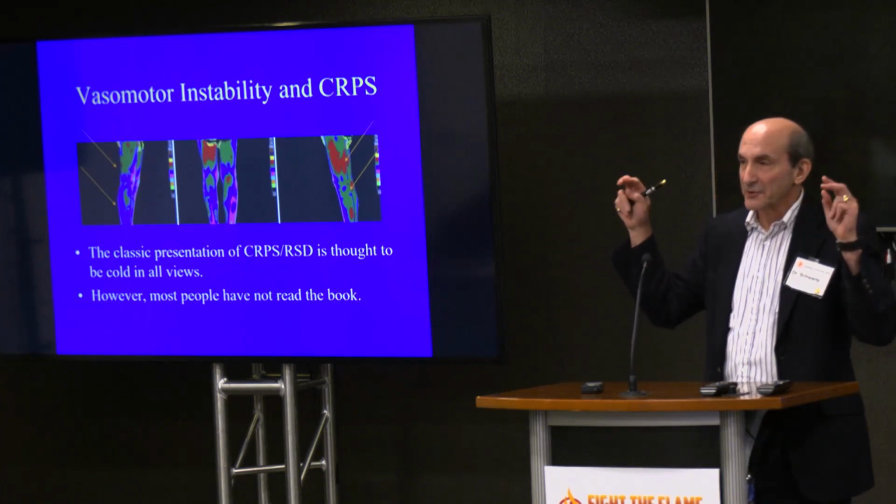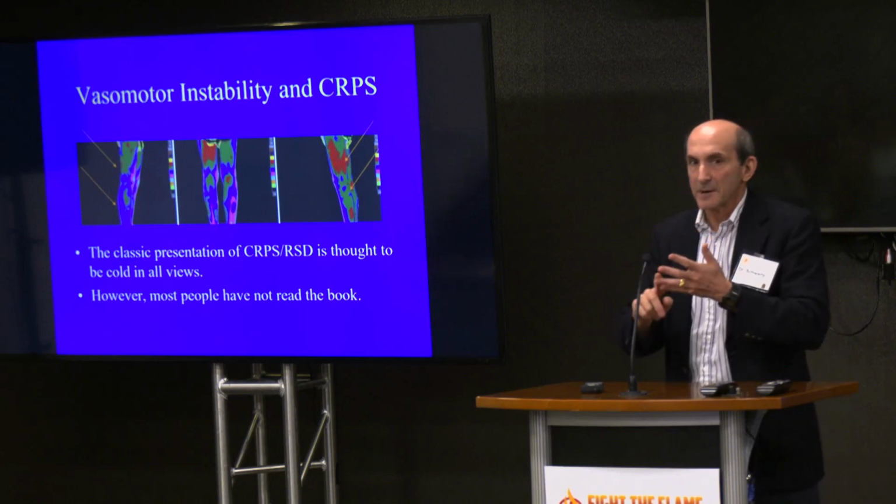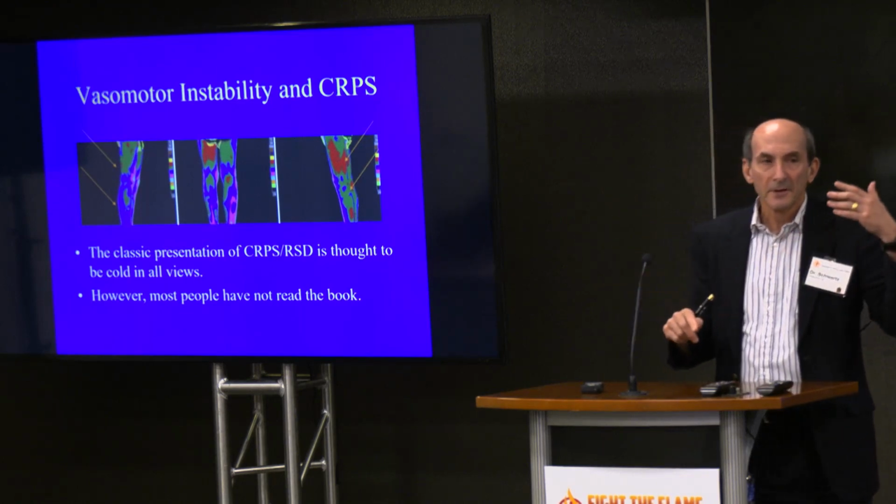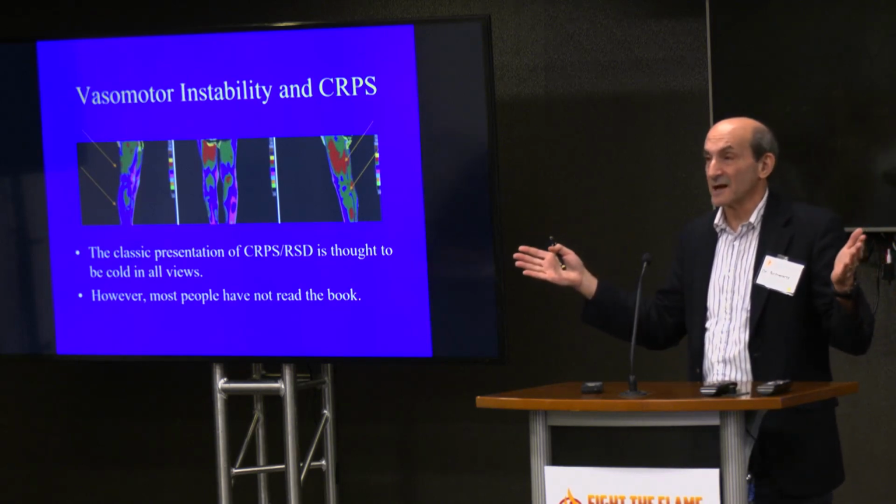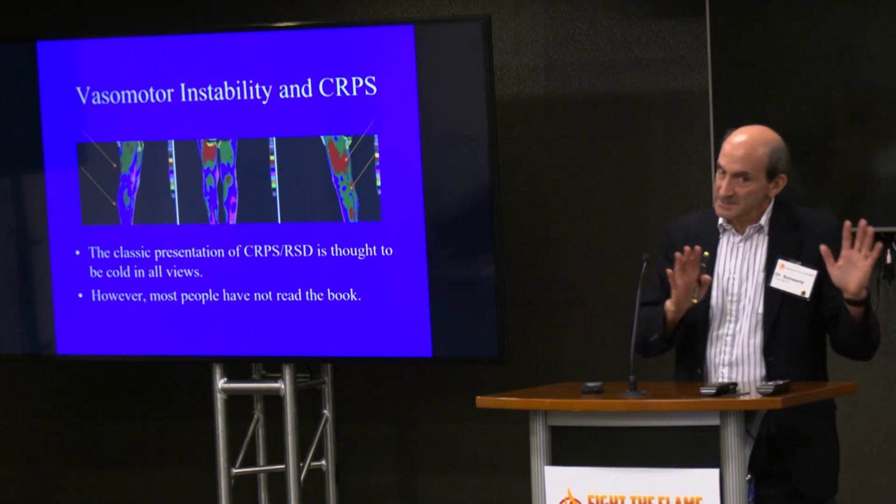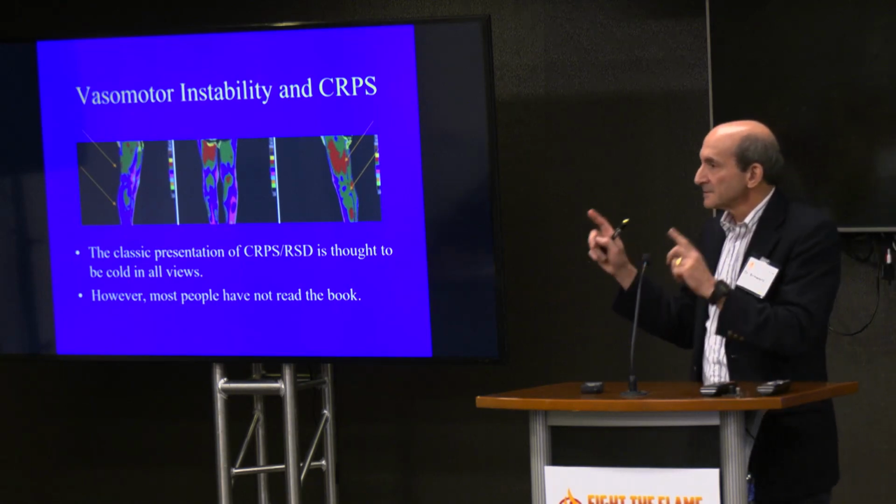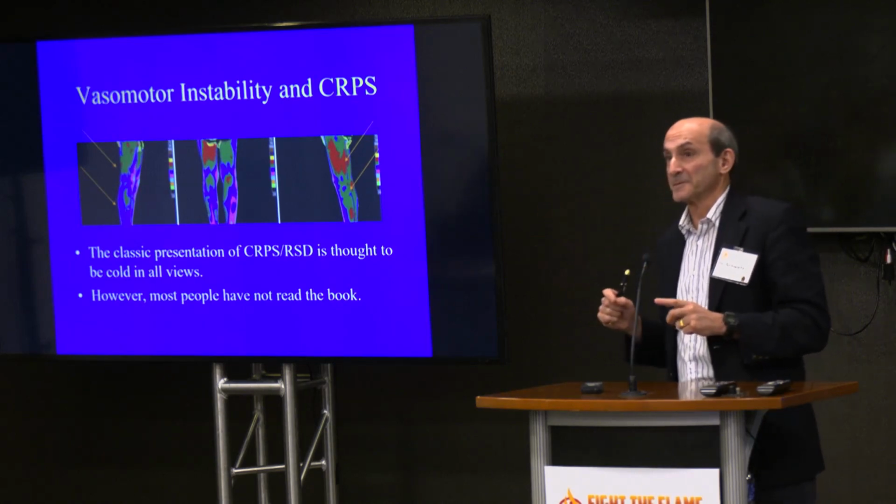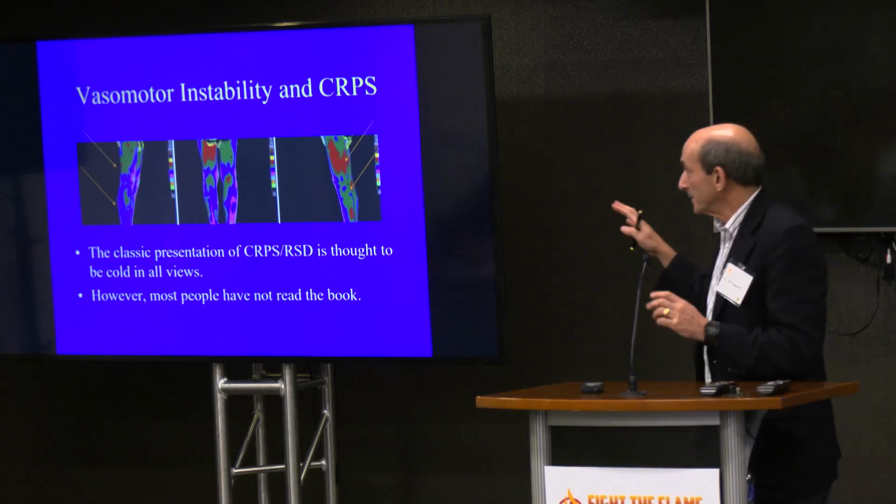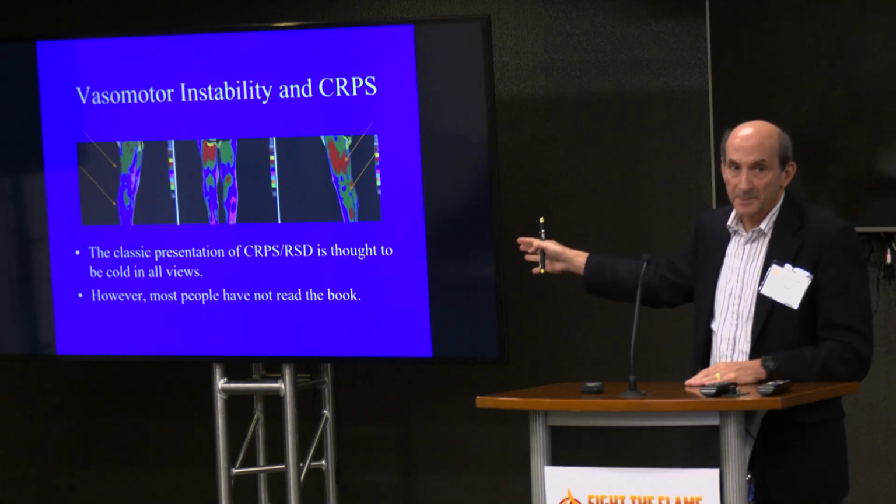If there is such a thing as a thermal image in neuromusculoskeletal, it's RSD, CRPS, Borrelia, thoracic outlet. We actually have what we call thermal signatures that are essentially diagnostic, okay? Breast, not so diagnostic, but there's strong information. Oral systemic, strong information, but not necessarily diagnostic unless it's a facial dystrophy, for example. Okay? So if every view of every part of the limb is cold, it's CRPS RSD.